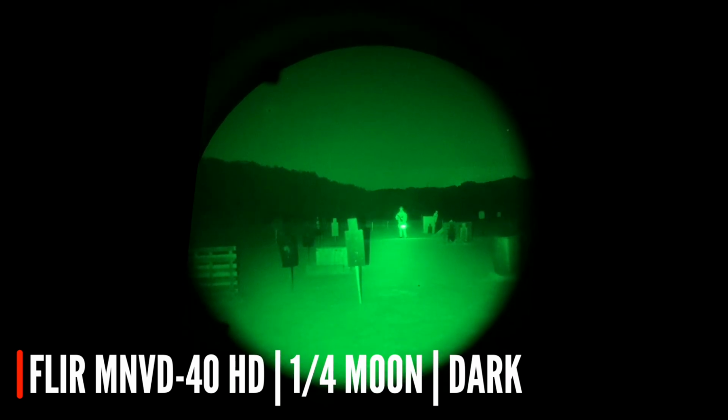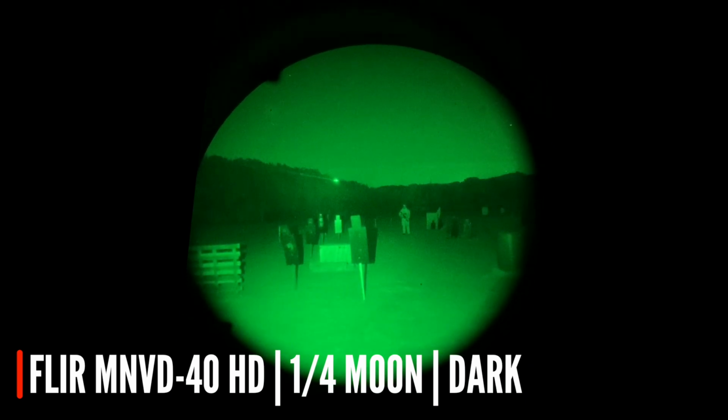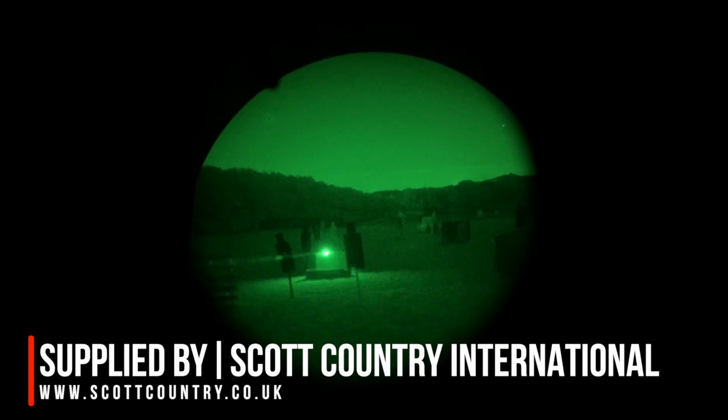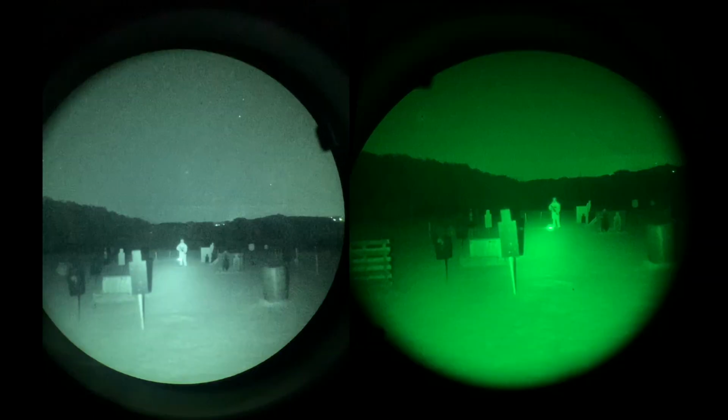Difference between a monocular like this one and a binocular, obviously you have slightly better depth perception with a binocular device, and you may adapt to it a bit faster. A monocular does allow you to have one eye looking at the ambient light the whole time, and you can use your normal weapon sights and manipulate close objects a bit easier than having to refocus like you do with a binocular device. Here's a side-by-side comparison under laser and a side-by-side comparison with an illuminator on.